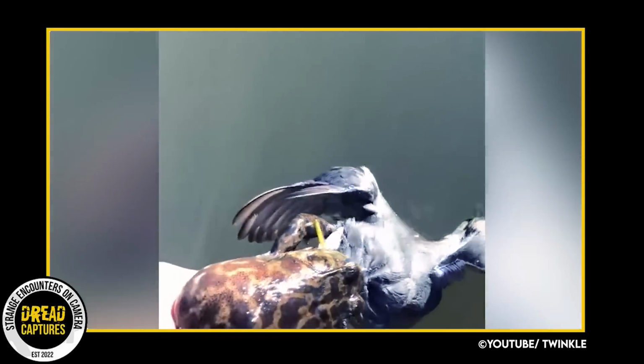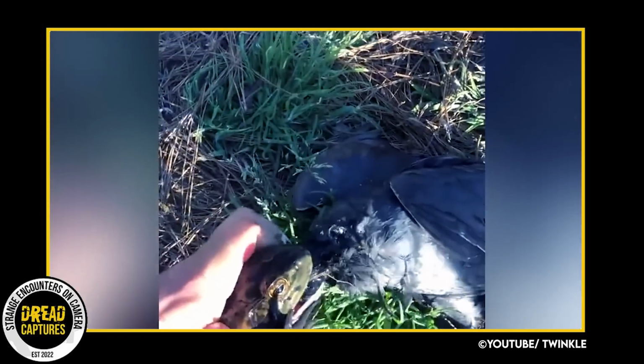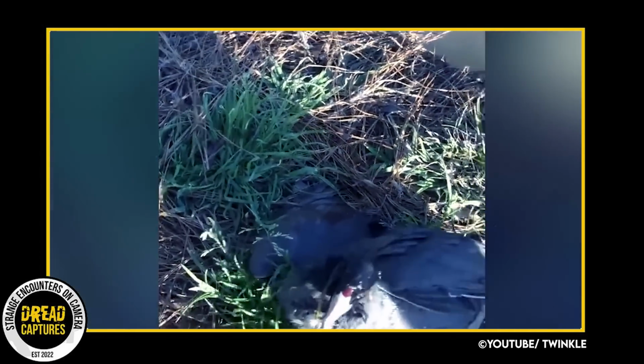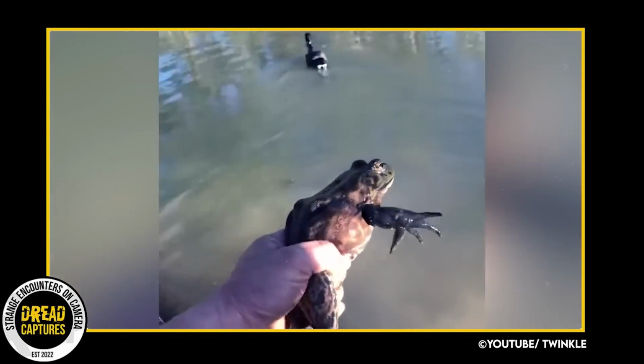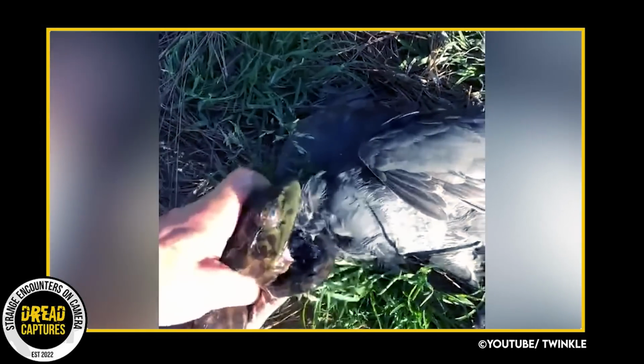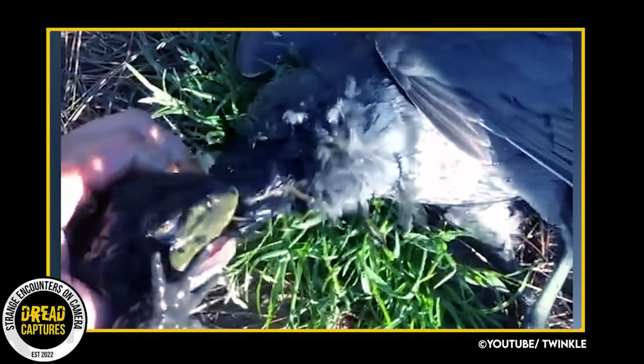The duck was about to drown. The man reached down and pulled them ashore and plucked the overzealous toad off the duck's face. Wow, that is just crazy. He practically had his whole head in his mouth. We see as the duck casually swims away, and the man lets the frog go.